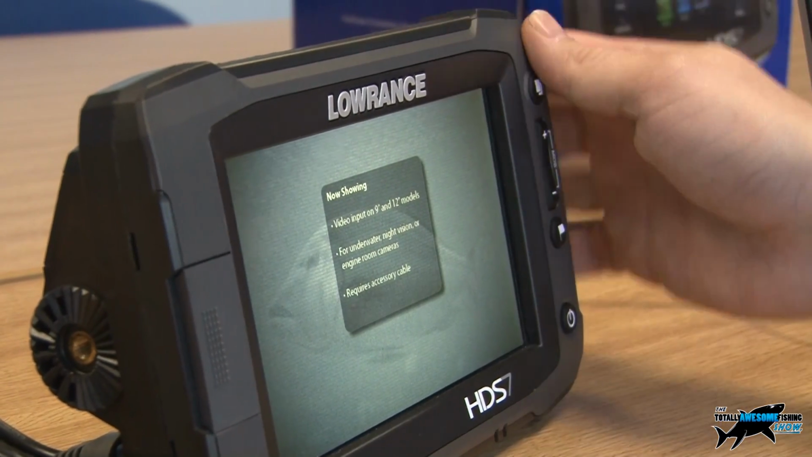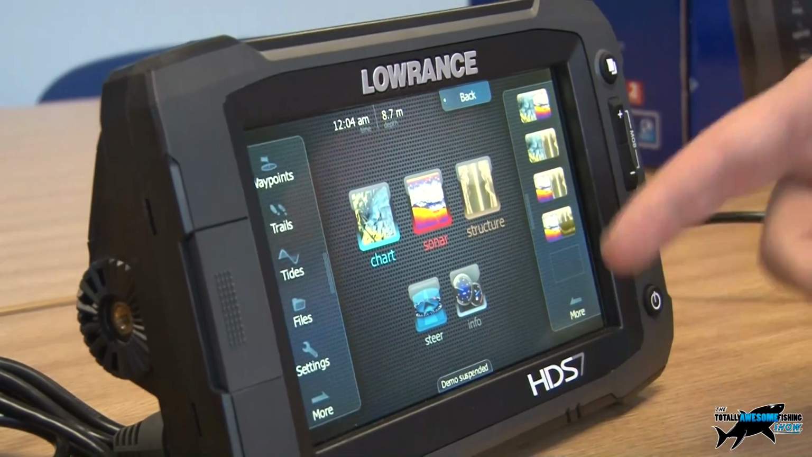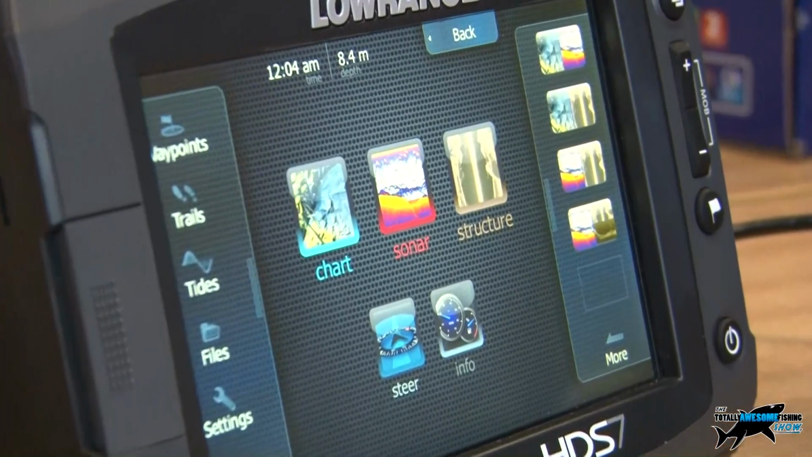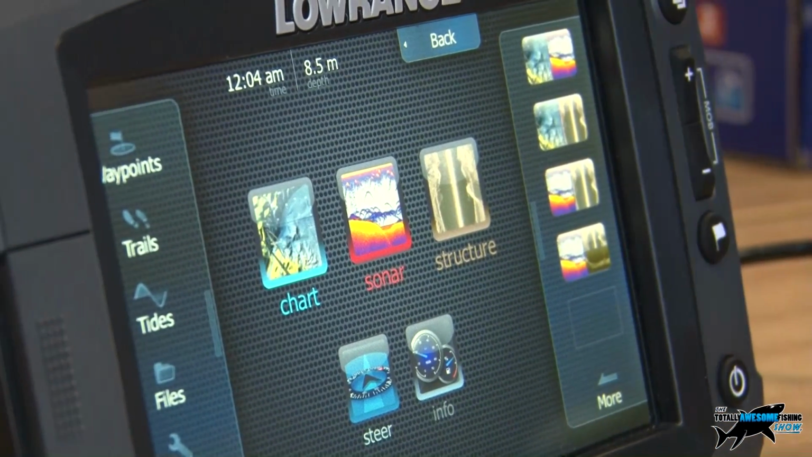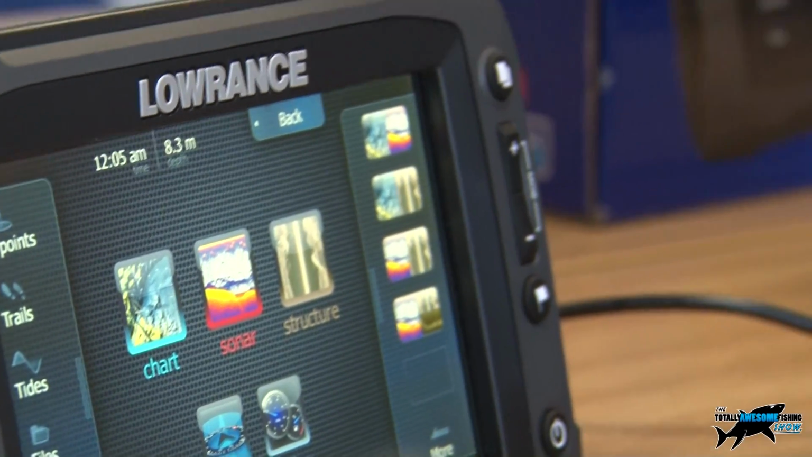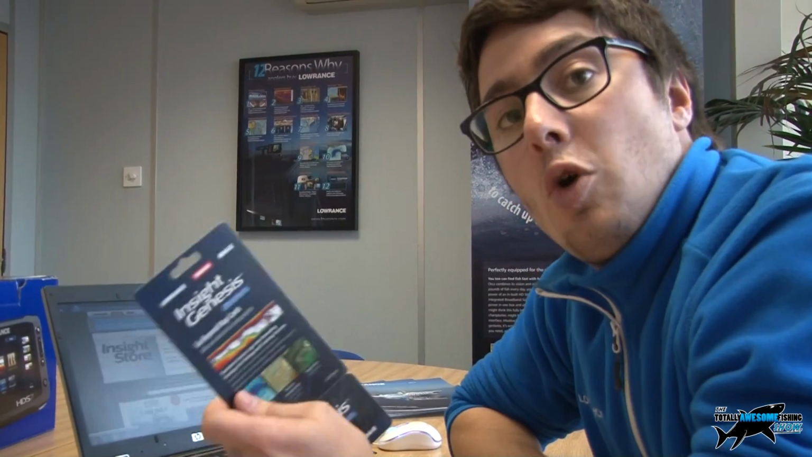And this little model is packed with loads of brilliant features. As well as being a chart plotter, you've got your regular fish finder plus side imaging sonar all built in on one unit. You just have to plug your transducer straight into the back, you're away. It will give you things like tidal information as well, depending on the charts that you're using with it. So one of the brilliant enhancements with this is our new Insight Genesis subscription, which will allow you to take your sonar recordings from this and use it to generate your own map of an area.